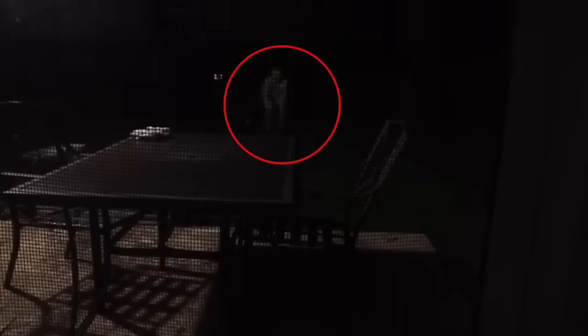Despite the creature's intimidating presence, the friends stayed put and kept recording. Suddenly, the creature disappeared into the darkness, leaving the friends to think it was gone for good. However, to their horror, the creature returned after a minute, approaching them a little closer before finally leaving for good. The experience left the friends terrified, and they couldn't shake the feeling that they were being watched. They shared the footage of the mysterious creature in the hopes of finding answers and discovering what it was.